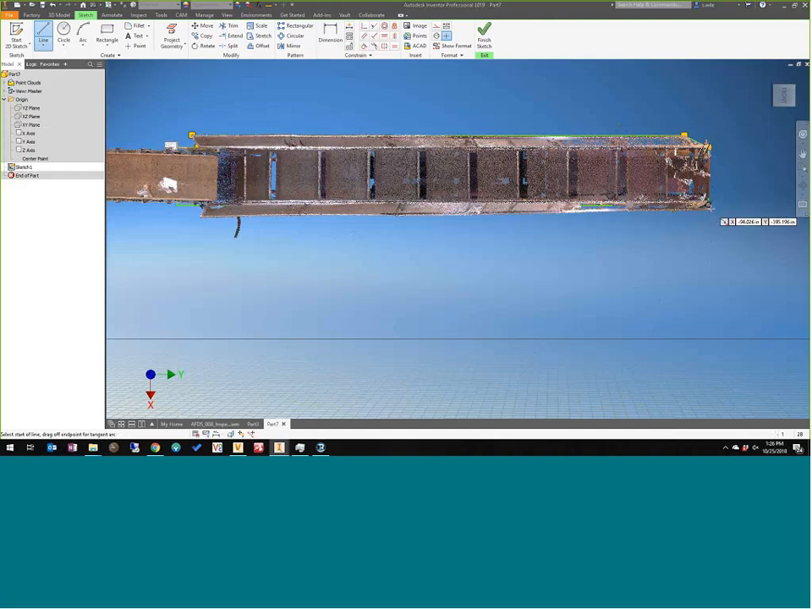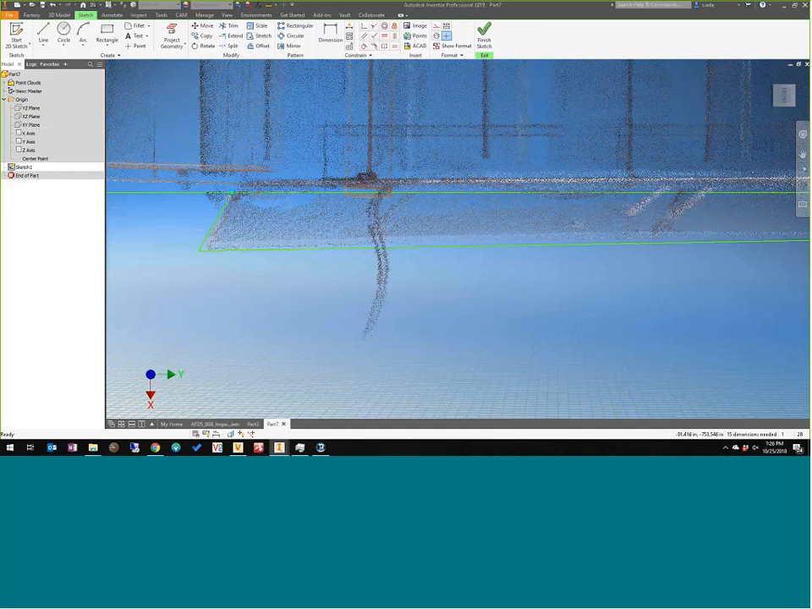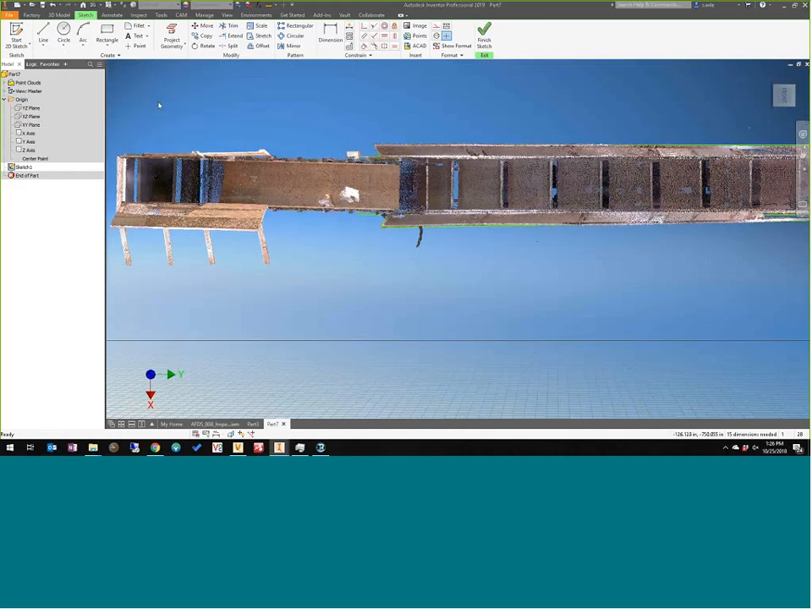I'm holding control so it doesn't add constraints other than coincident. I missed my line right there, didn't I? Yeah, I did. I'll do one more rectangle. You get what, this one's actually at a little bit of an angle.